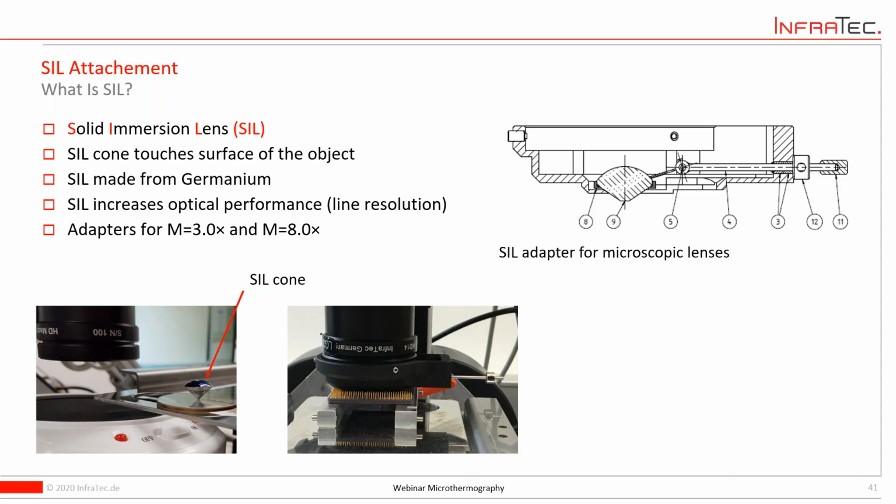Then the software calculates back the emissivity values as a matrix, the same size as the actual image, and this emissivity matrix can be applied on the actual measurements, and then you have a pixel by pixel correction. But this requires a precise procedure of heating up your sample board for the reference image, but also a good alignment of this reference image with your